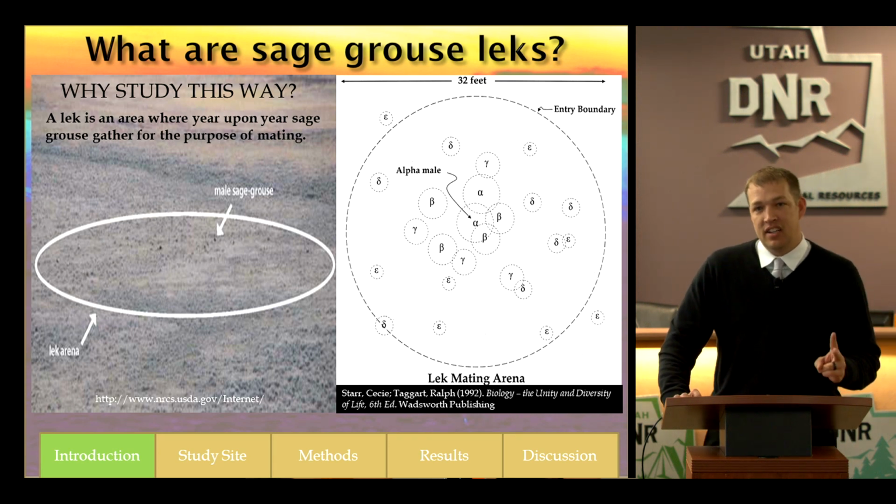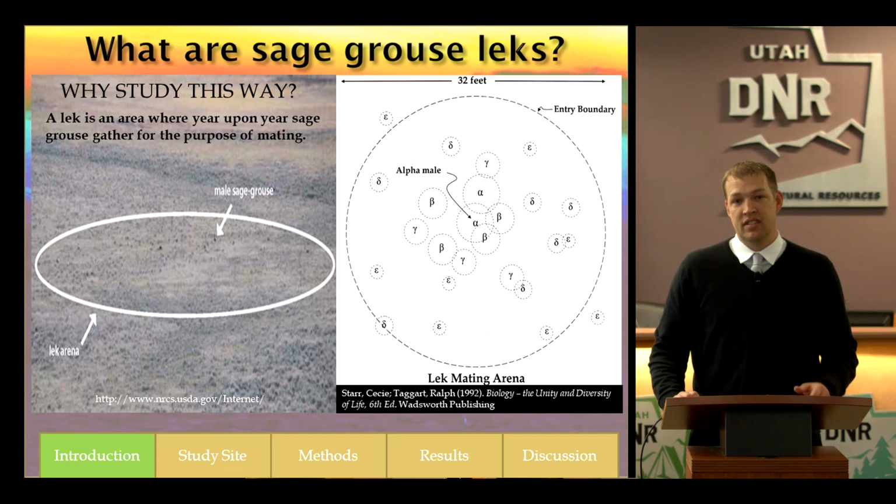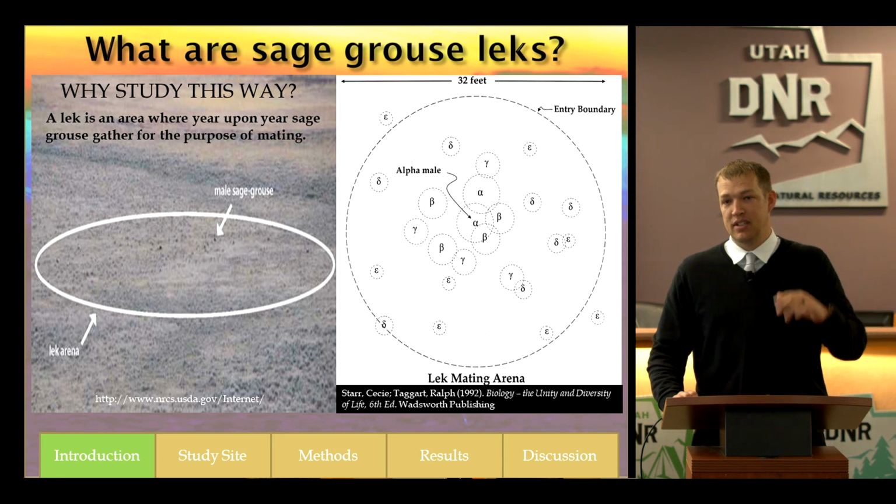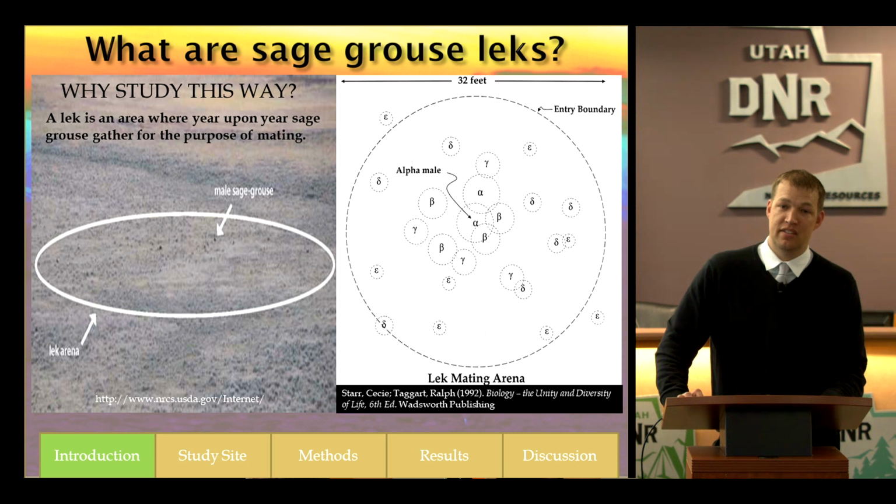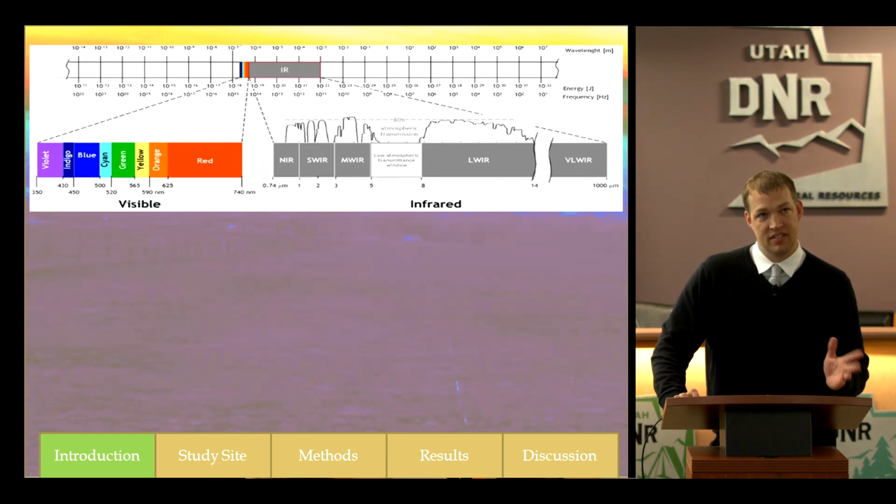The second reason why we decided to study sage-grouse leks is because our batteries are pretty limited on our drones, and so we only had a certain amount of time to make our observations. We needed to be sure that these wildlife specimens would be where our drone is flying over. Another thing that we've got is spatial distributions of these sage-grouse. The alpha males tend to occupy the center of these leks. The betas will be around competing for those spots in the center with the alpha males, and then the females will be around the perimeter of that lek. So we had an idea of the spatial distributions.